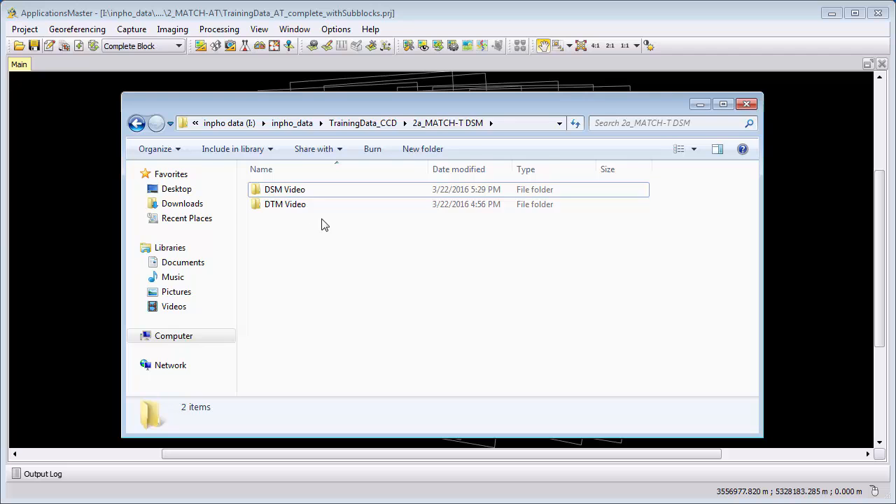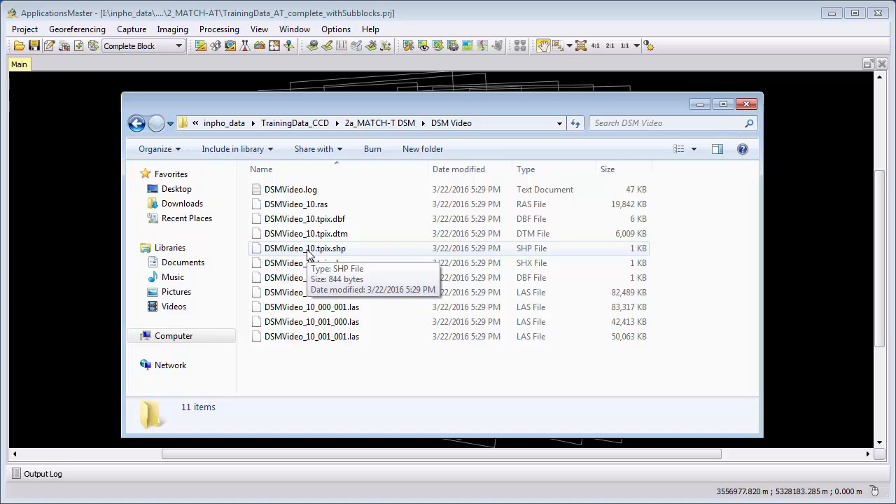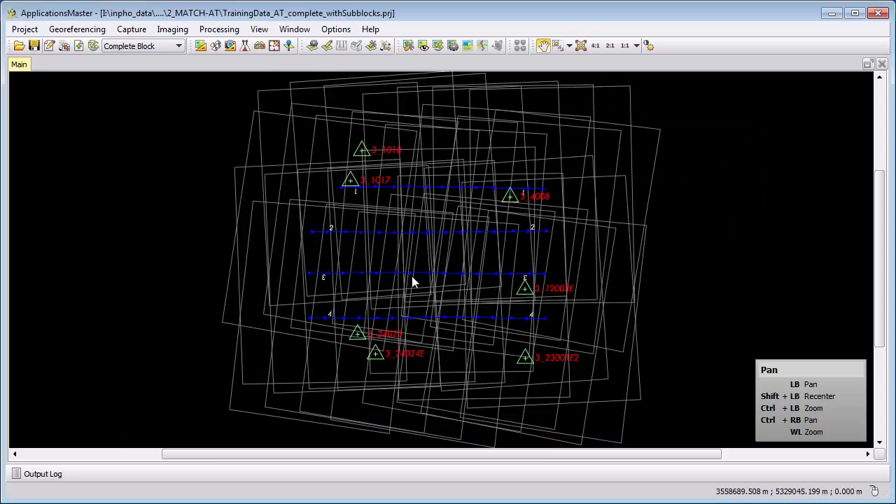We generated a DTM, and here we have as a result the .dtm.las file, which is a terrain point cloud for the complete project. And we have the folder DSM, where we have multiple las files because it's a very dense point cloud, and it's tiled into multiple result files which also cover the complete area.